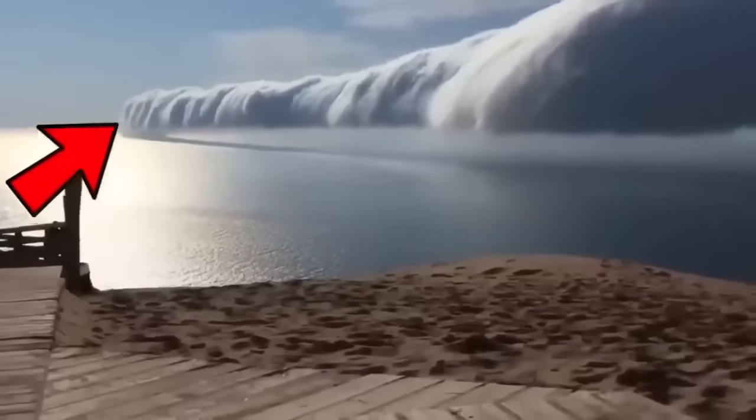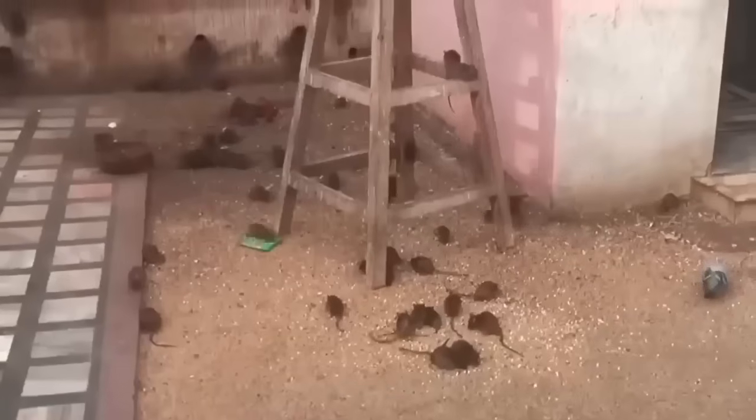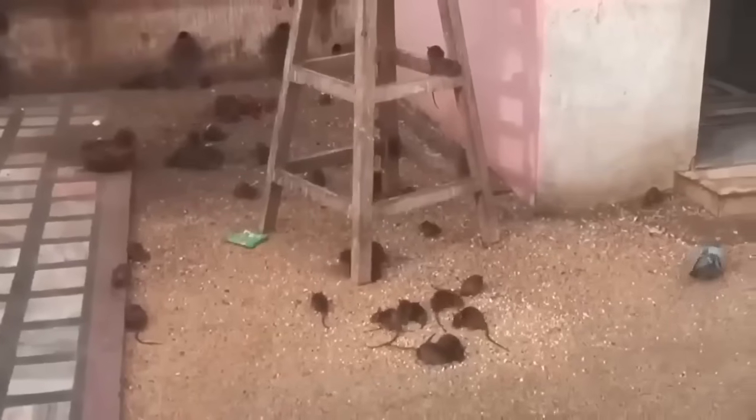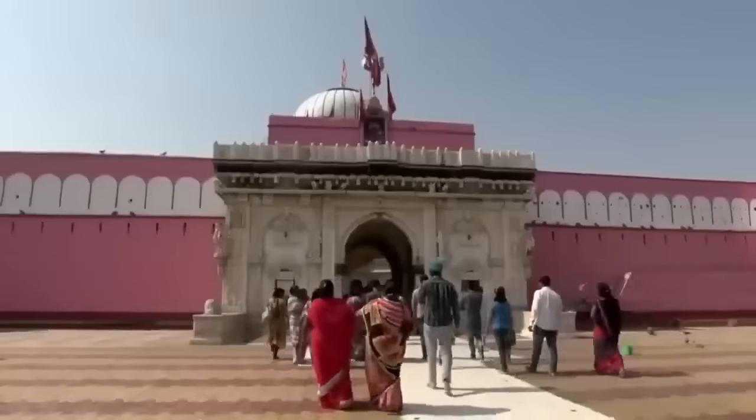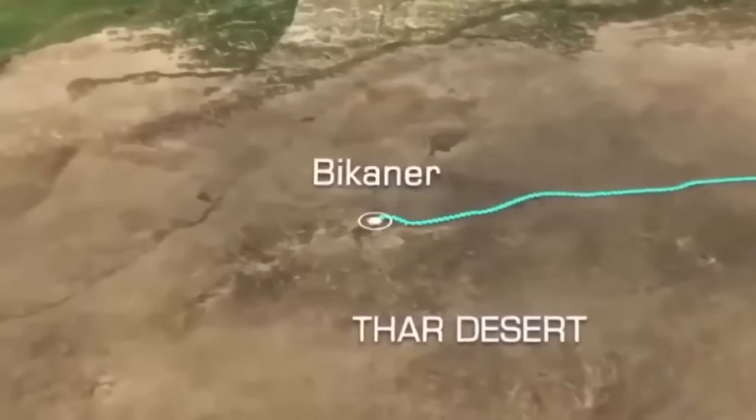Pretty cool, right? A rat temple. Did you know that in India there's a temple dedicated entirely to rats? It's called the Karni Mata Temple, and it's situated in the city of Bikaner, right in the middle of the Thar Desert. Can you believe that over 25,000 rats call this place home?